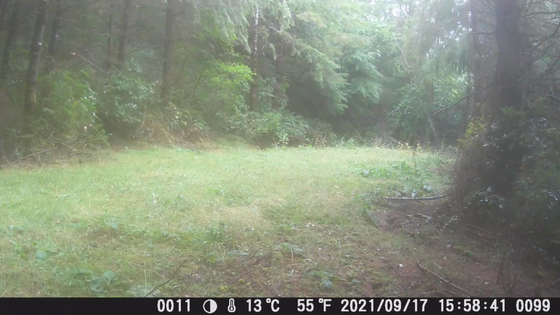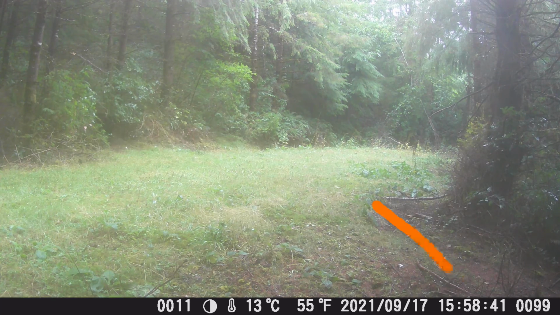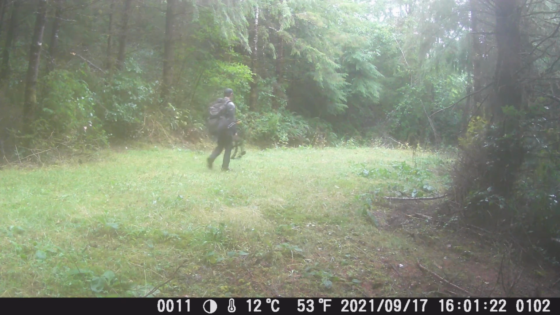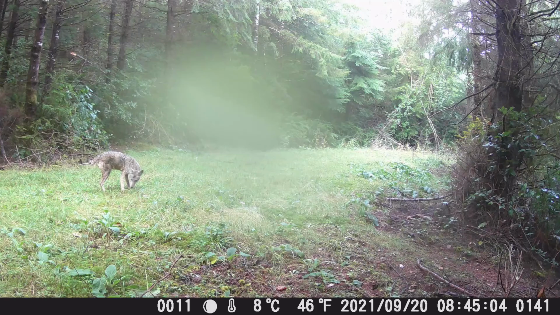This is pretty amazing. This will show you how scared bears are of people. This bear's walking through here and something spooks it. Goes tearing up the hill. Notice the timestamp, 3:58. And then 3 minutes later, an archery hunter comes walking by. So that hunter had no idea that bear was up there, but he must have stepped on a stick because that bear sure booked on out of there.